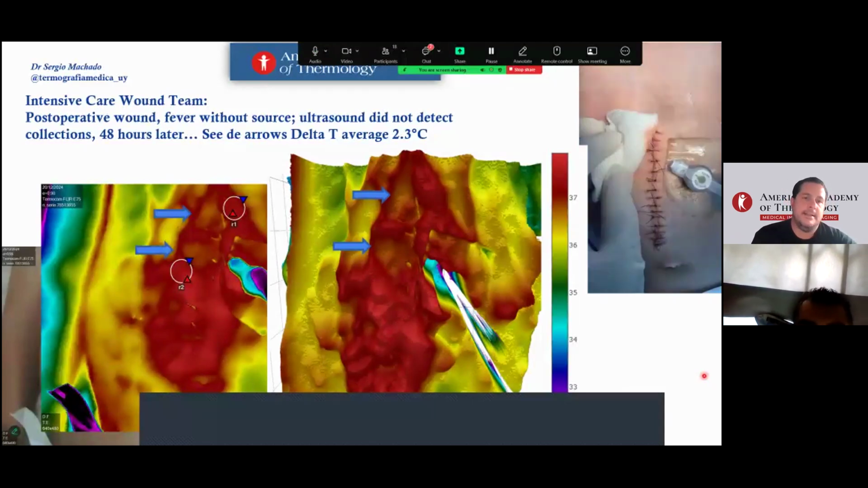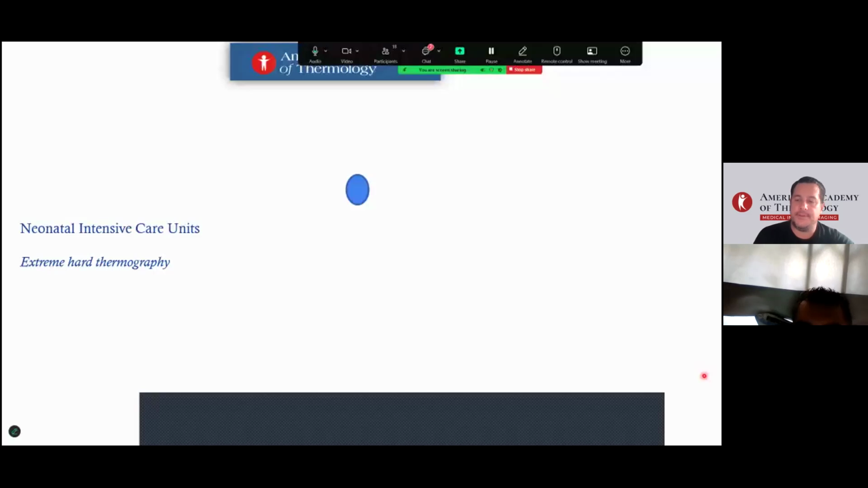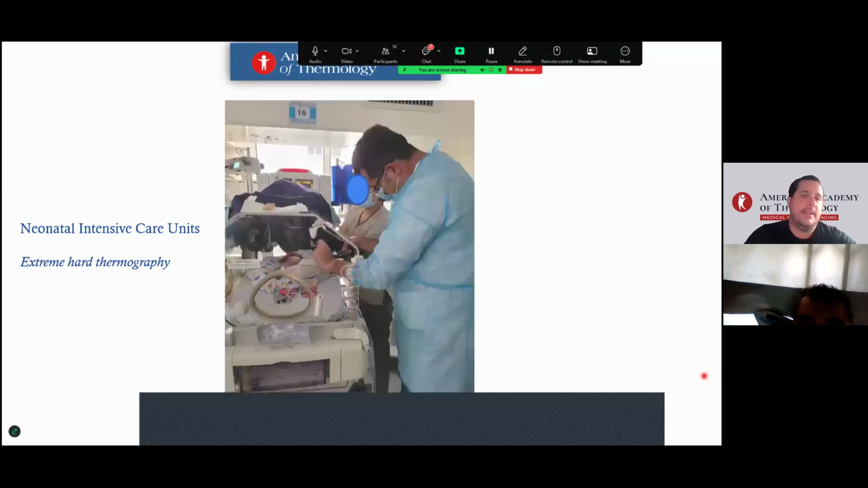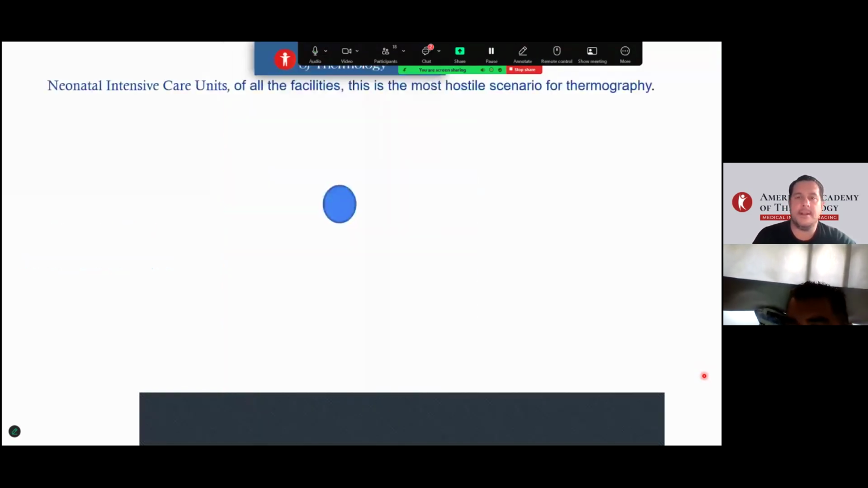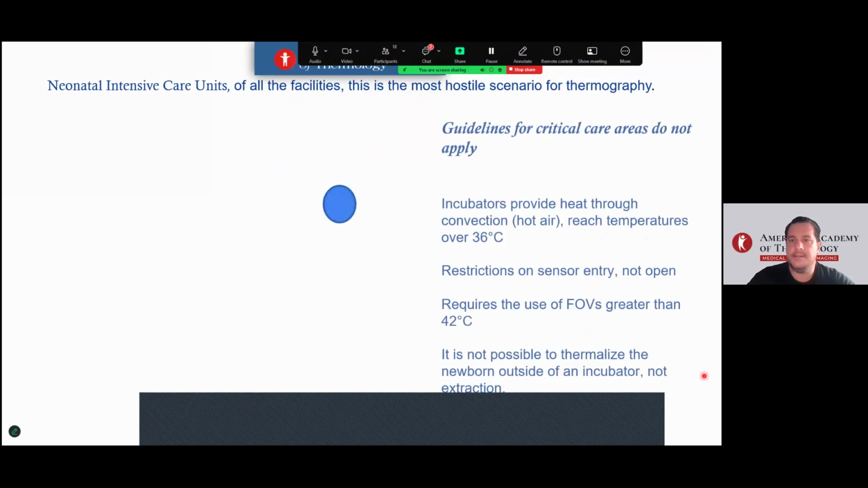But the extreme area, and for us extremely hard for thermography, is neonatal intensive care units. Why? The scenario has no compatibility with the sensors. The incubator works at an intermediate temperature, about 36 degrees.